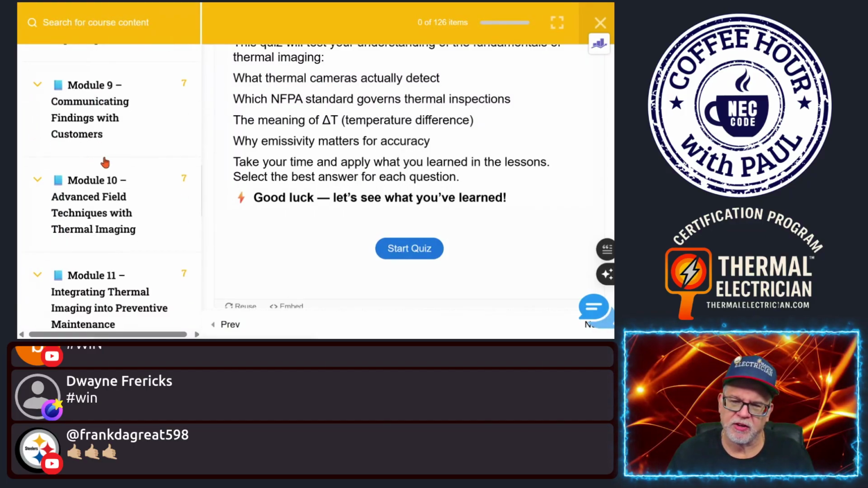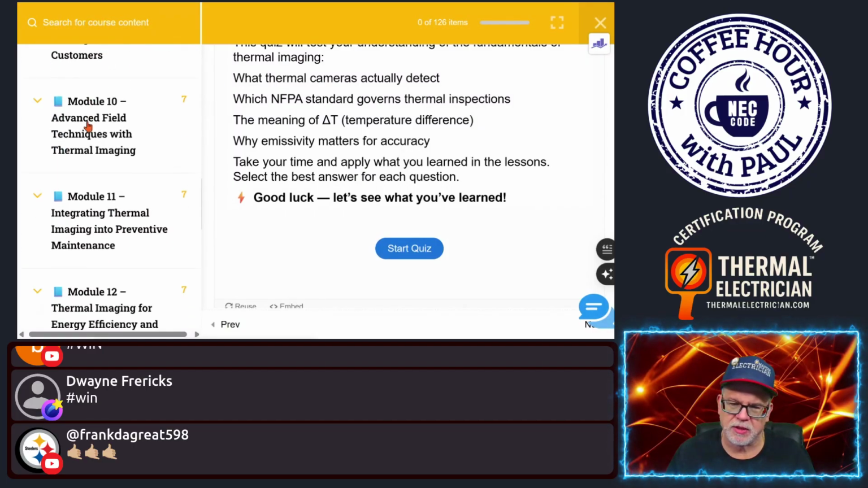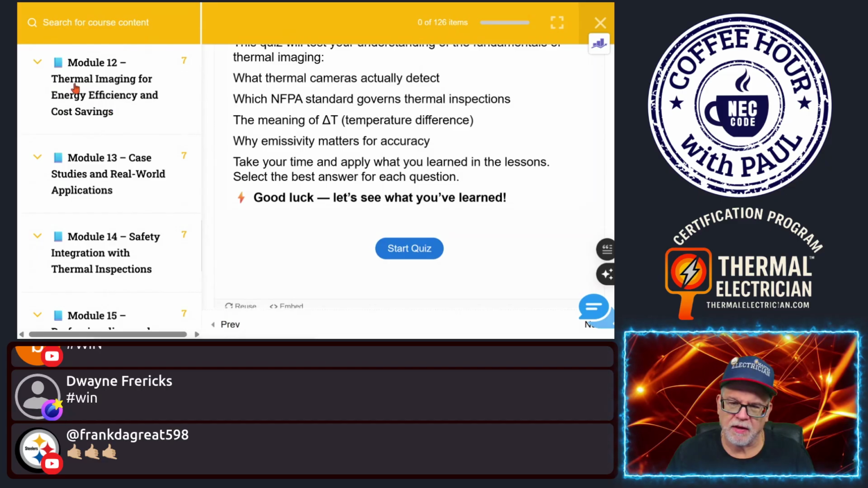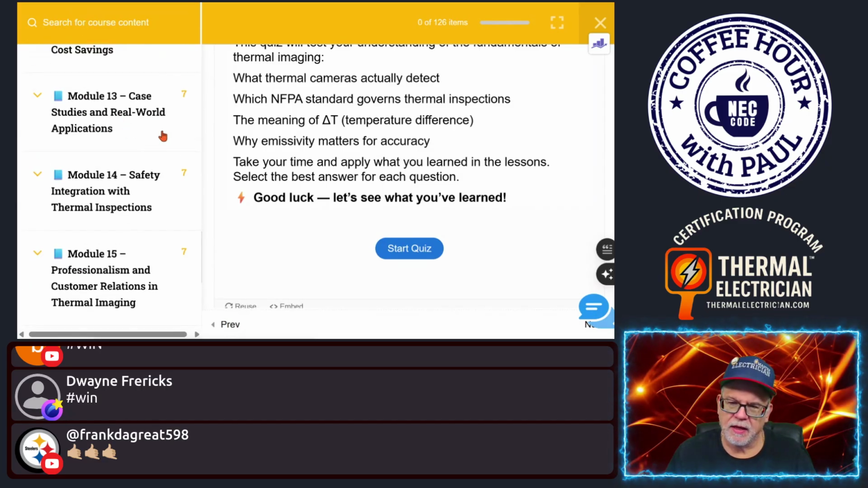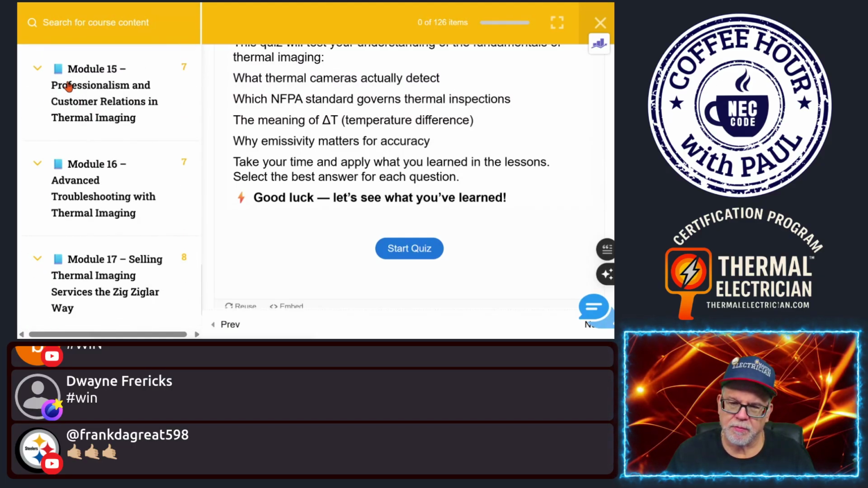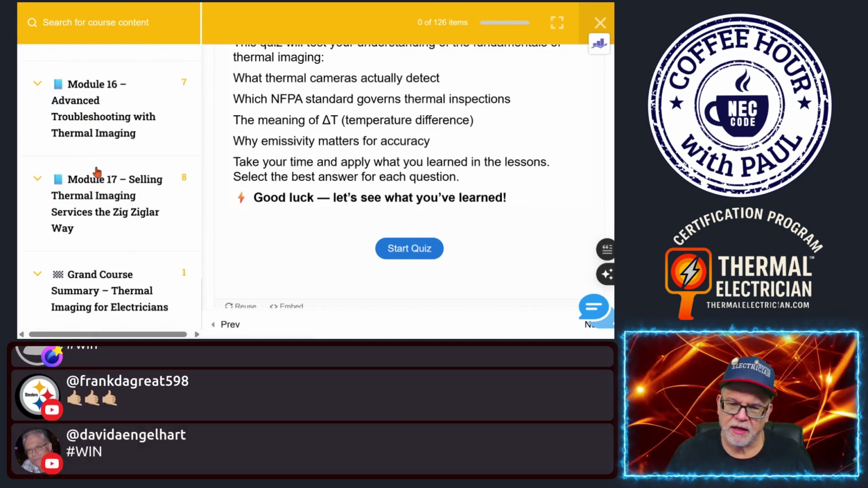Documentation and reporting standards, communicating findings with the customer, advanced techniques, integrating thermal imaging into preventative maintenance, thermal imaging, energy efficiency and cost savings to the client, case studies, real world applications, safety integration, professionalism and customer relations in thermal imaging, advanced troubleshooting, selling techniques. Okay, so there's 17 modules. Okay, and then we got what's called the grand course summary at the end.